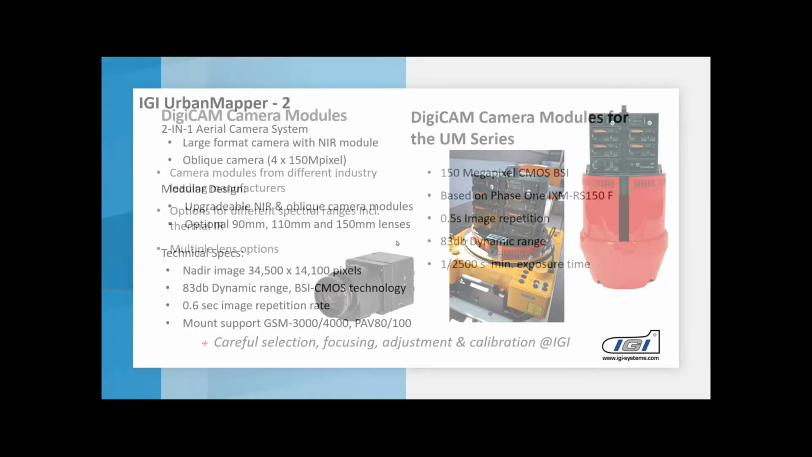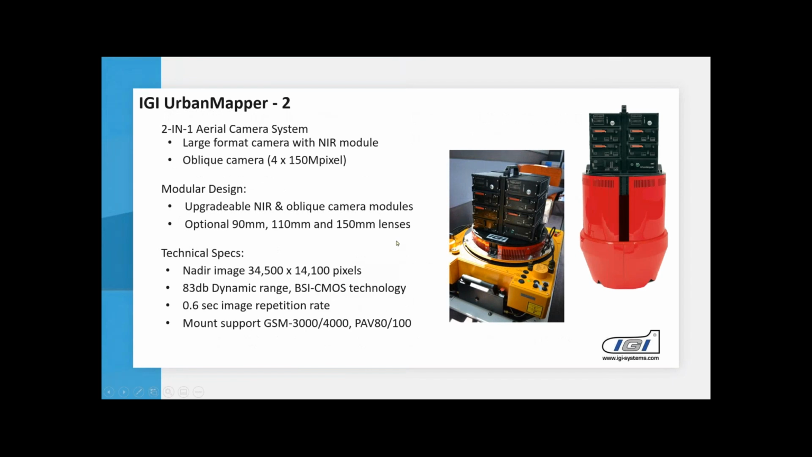So what does the UrbanMapper look like? In the next slide, you can see on the right side what the sensor itself looks like, with the sensor part at the bottom and the computer part on top, and also in the other image, how the system looks when it's operated in the GSM mount in the aircraft. As mentioned, it's a two-in-one aerial camera system.